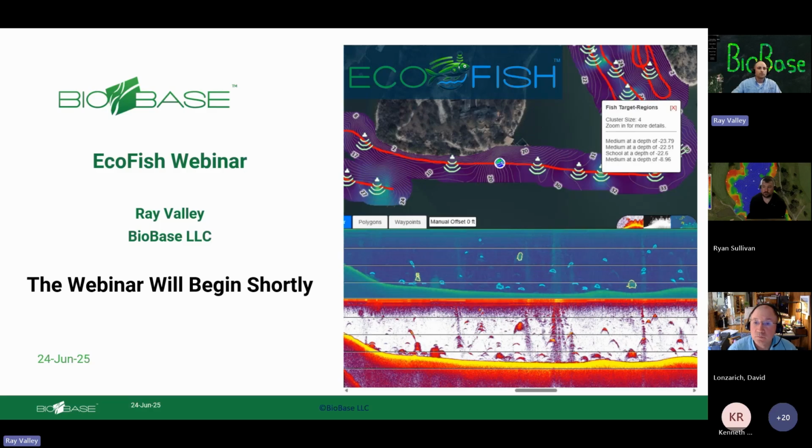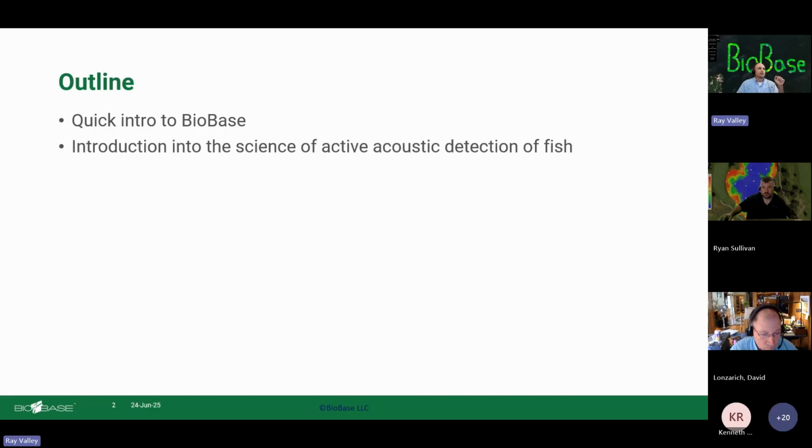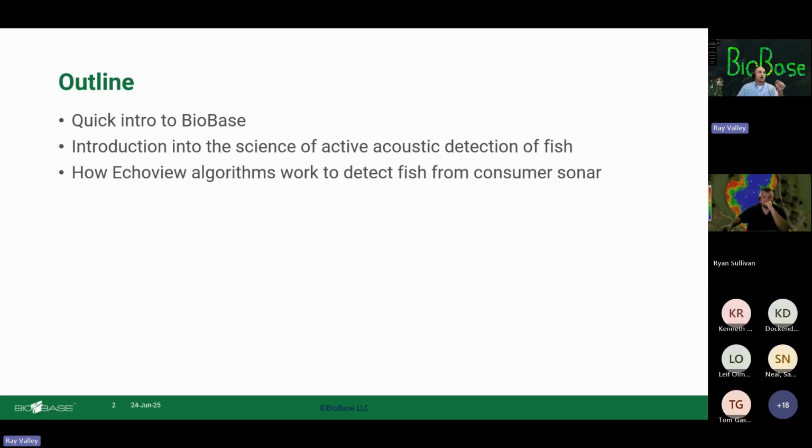All right, moving along. Here is the outline. There are a few people on the webinar that have never used BioBase and may be unfamiliar with it, so we'll do a quick one-slide intro into what BioBase is. Then an introduction into the science of active acoustic detection of fish, to establish that context. Then I'll talk a little bit about our partnership with EcoView, and how EcoView algorithms work to detect fish from consumer sonar.